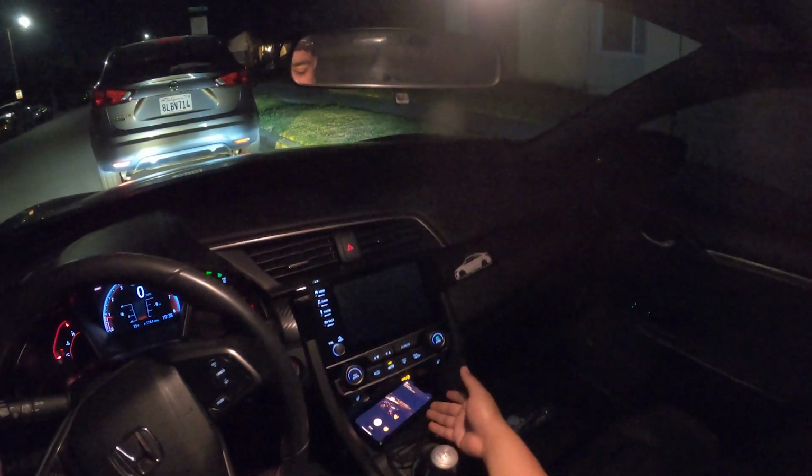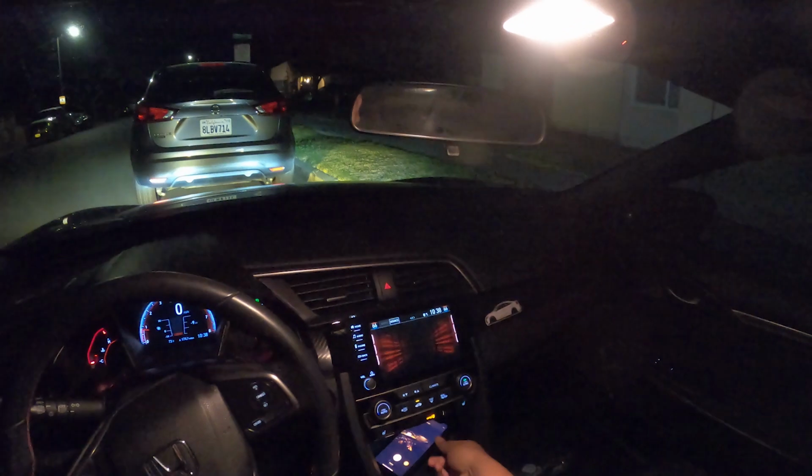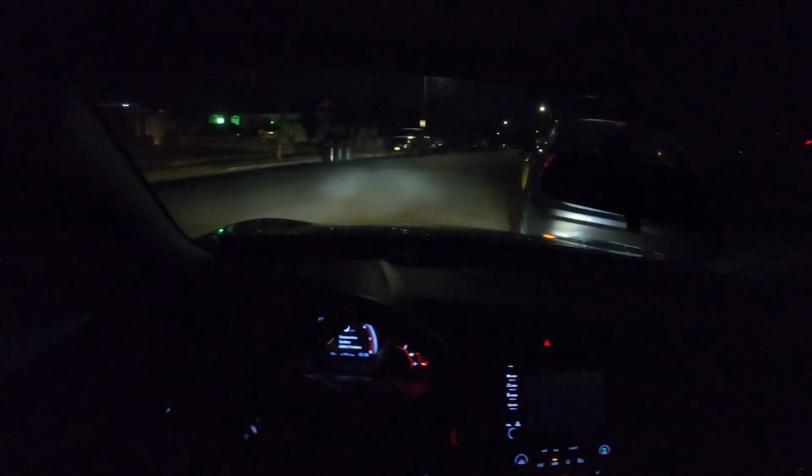I got my little preview here, so if you see me look at that, that's what I'm looking at. Make sure everything's good, looking straight. Just going for a little drive. I asked you guys on Instagram if you were down for a little POV drive video, which I haven't done in a very long time, and I haven't really done a nighttime one. So I just wanted to do things a little bit differently. Kind of just make a video, just talking, some late night type of things.